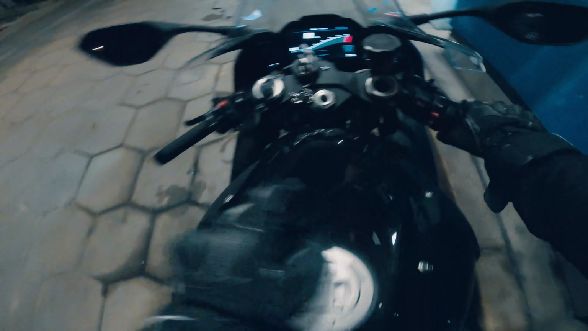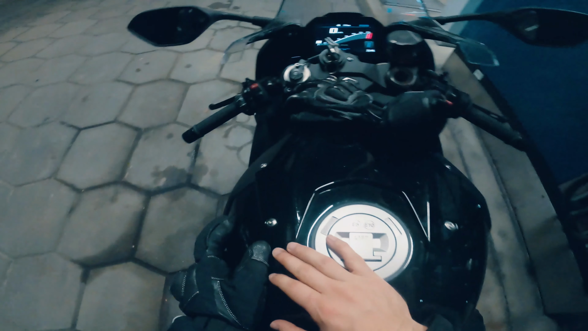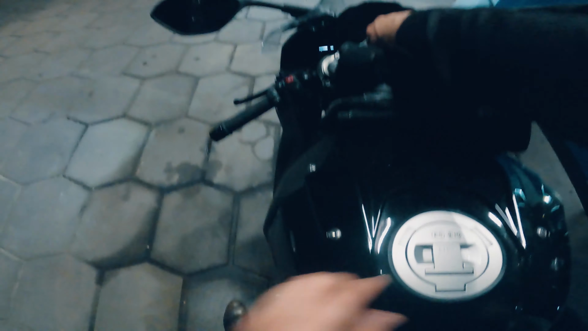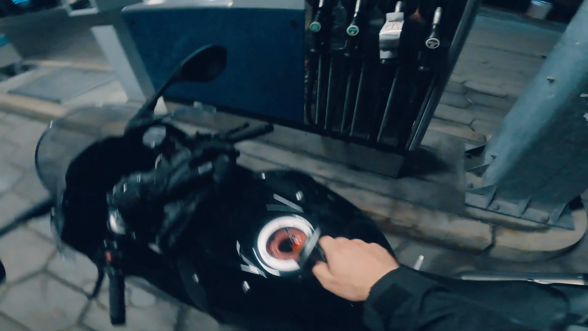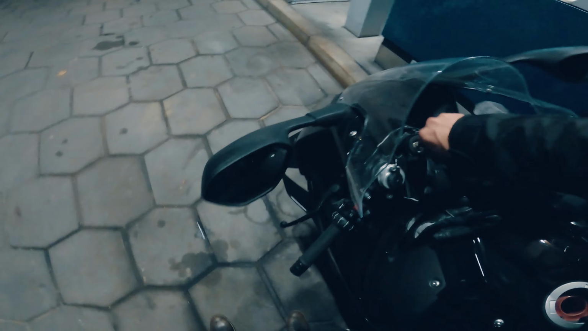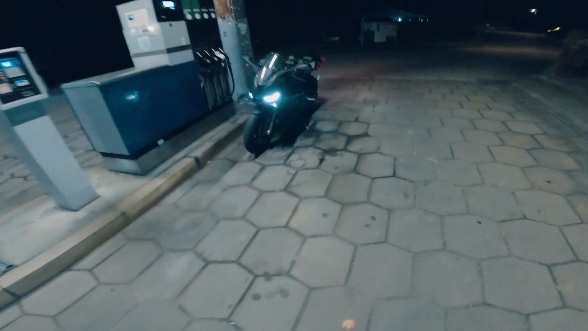Let's see how this goes. Alright, it's off, kickstand is down. Oh man, just look at it. I mean, you just cannot tell me that this is not a good looking bike. Any angle.